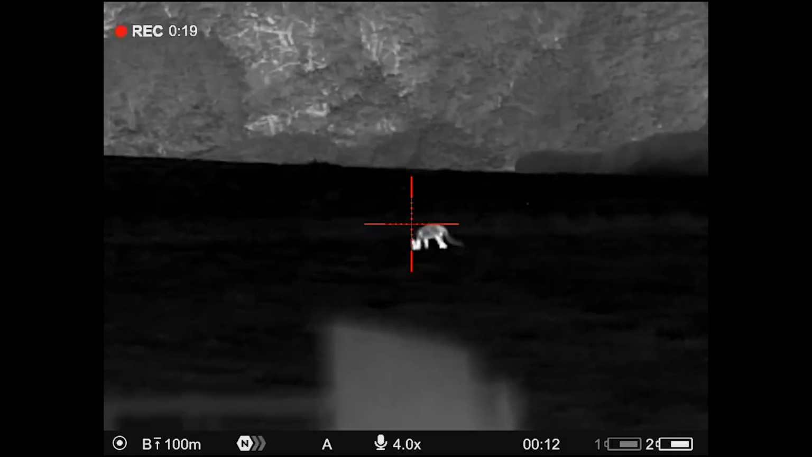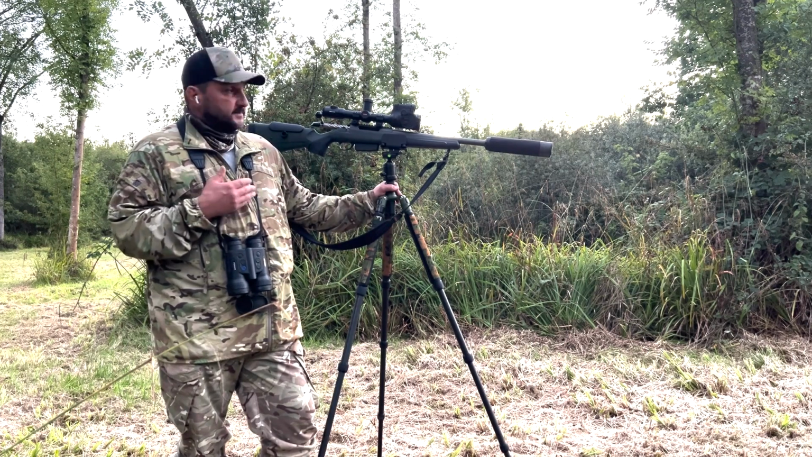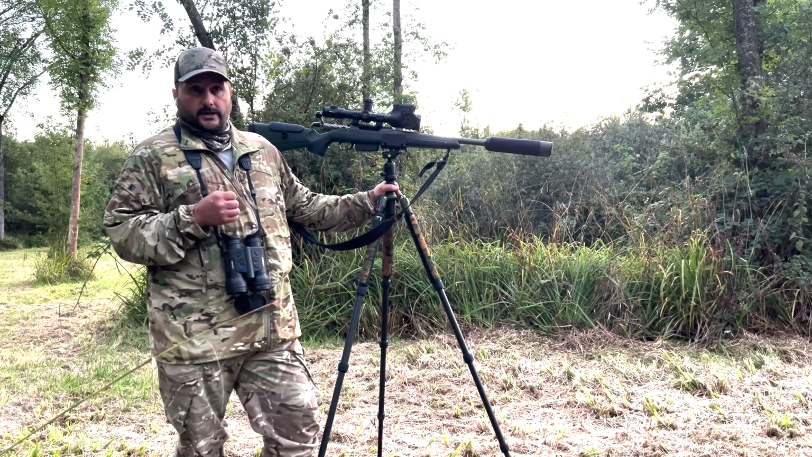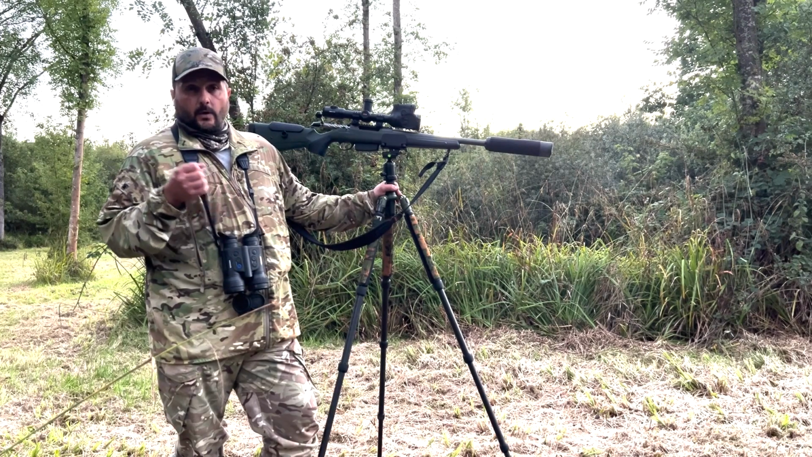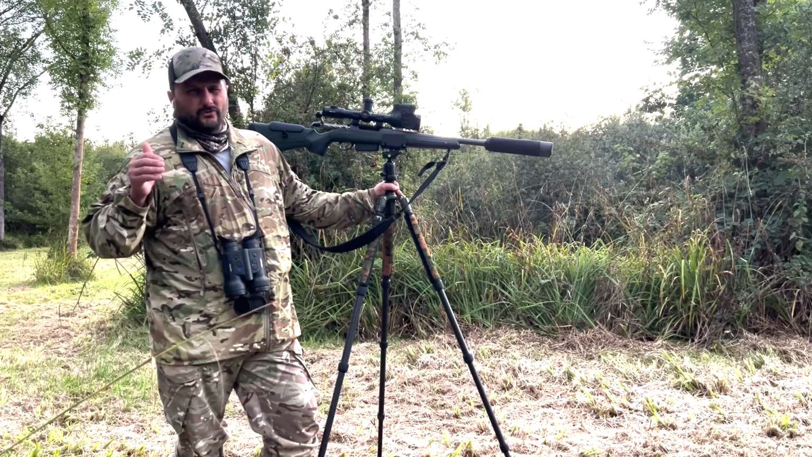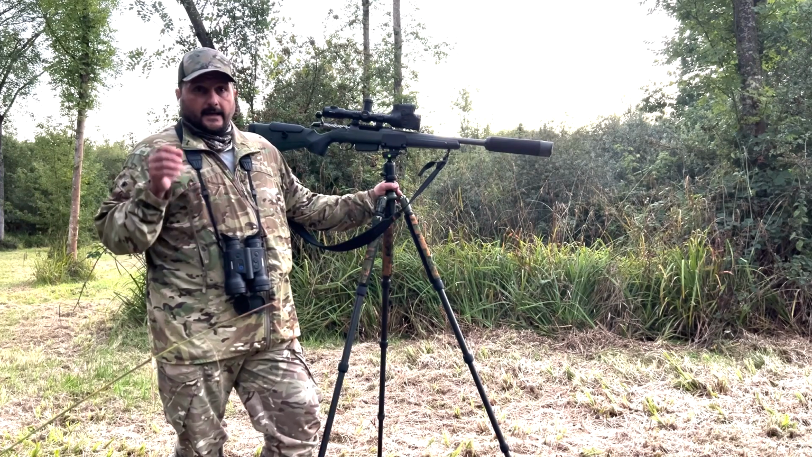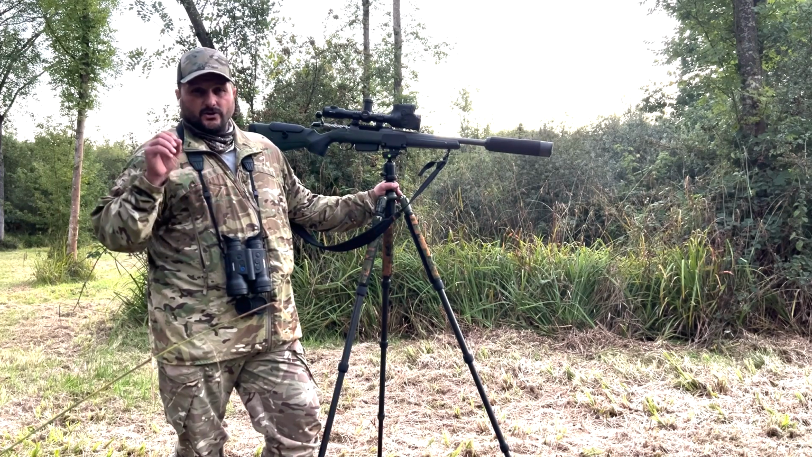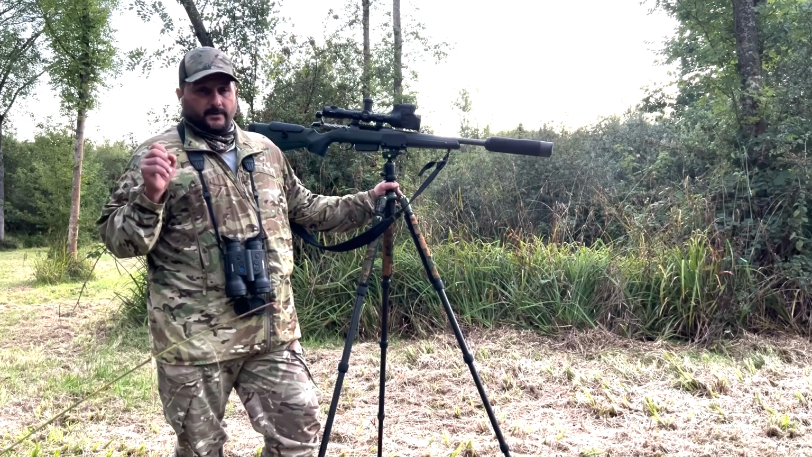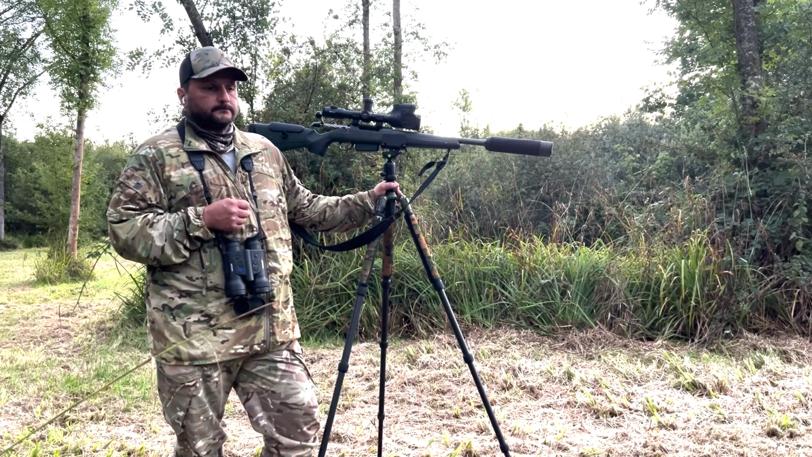Again, got the rifle out, got on her, and like the first one, I shot at ×2 base mag because the picture was that good. Then because it was a little further, about 110 at that point, I think, I zoomed in to ×4 mag. You lose a little bit of the fine quality, but it's still really, really good imagery. And then a quick dispatch on that.